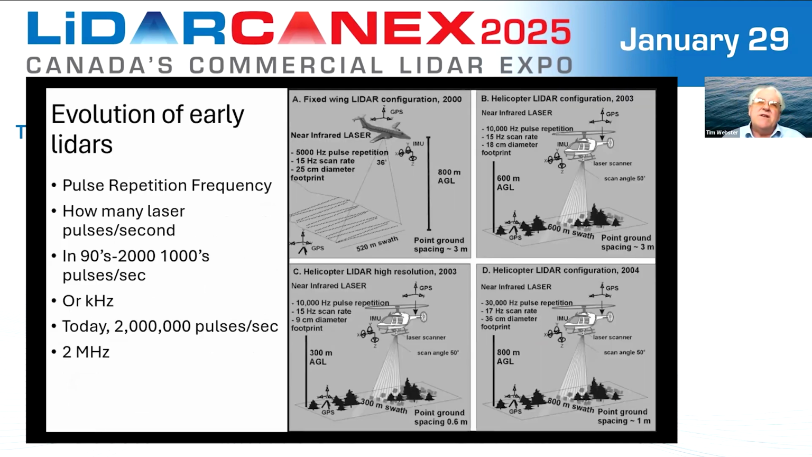Let's now talk briefly about how the point density, and as a result the pulse repetition frequency, has changed through time. These are some diagrams that I've used through our experience working with LiDAR, from 2000 to the early 2004. You'll notice on the left, diagram A, the original LiDARs we were working with, this was an ALTM system, 5,000 hertz. So the pulse repetition frequency was 5,000 pulses per second.